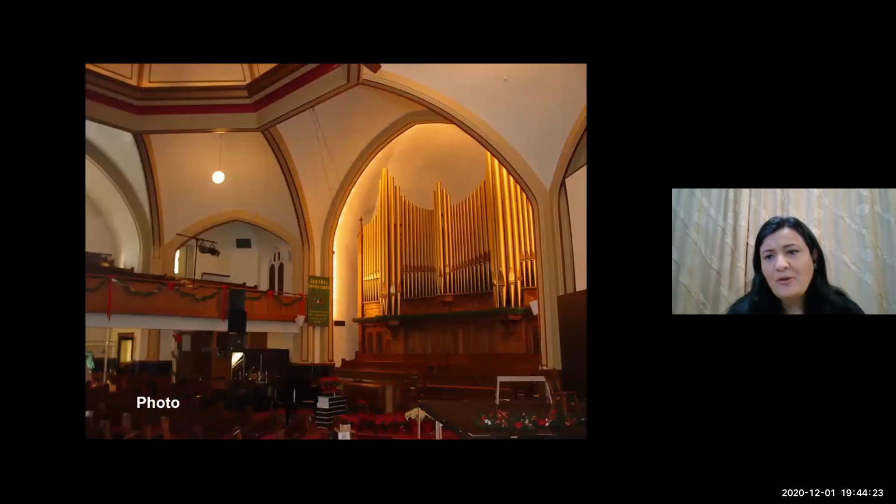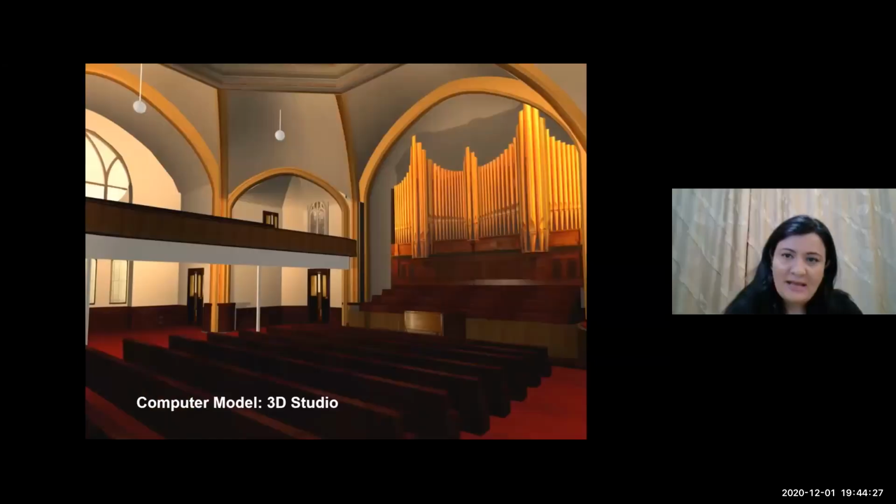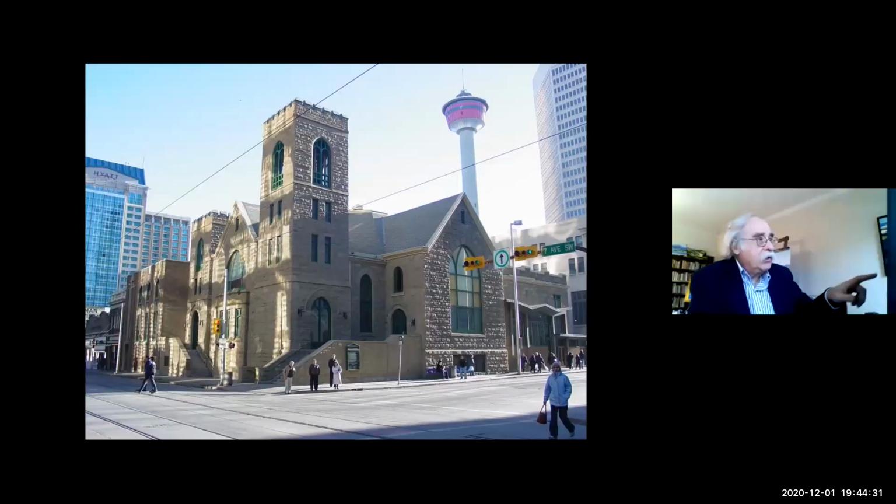And we also scanned the outside of the building. And in order to scan, we had to get to the roof of another building to scan down.